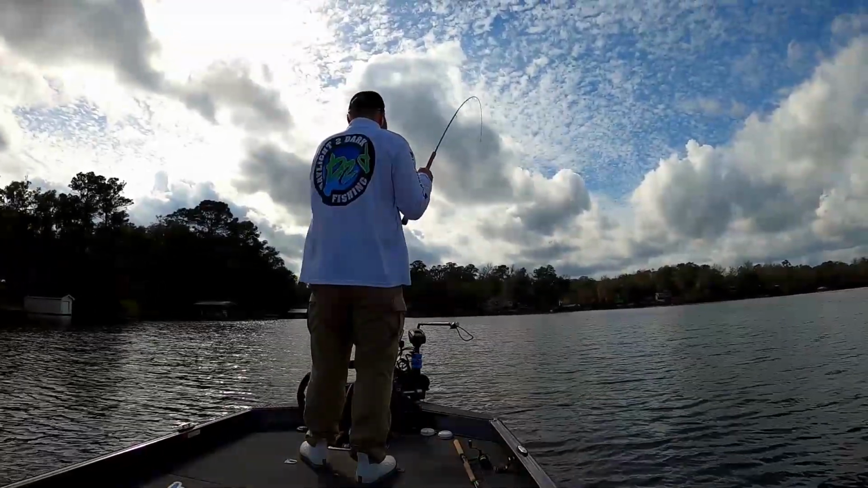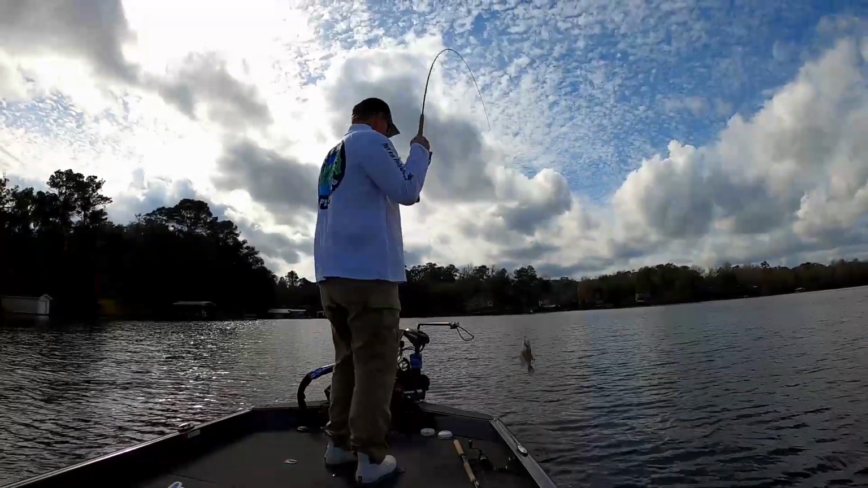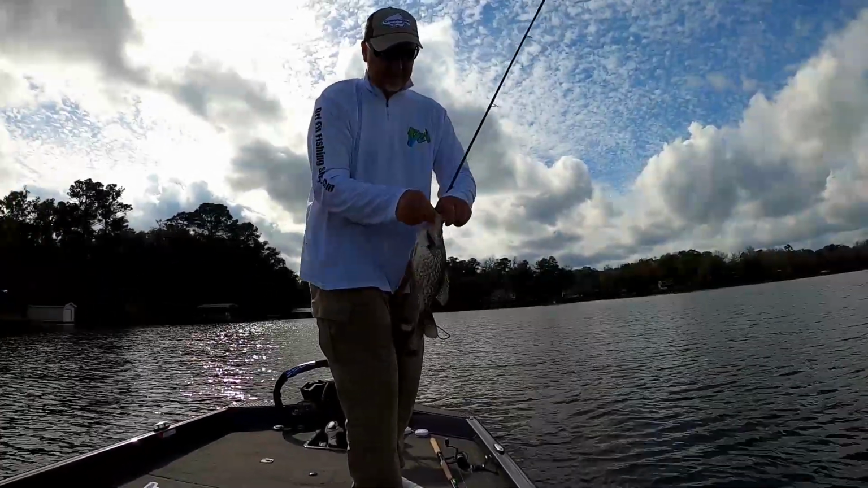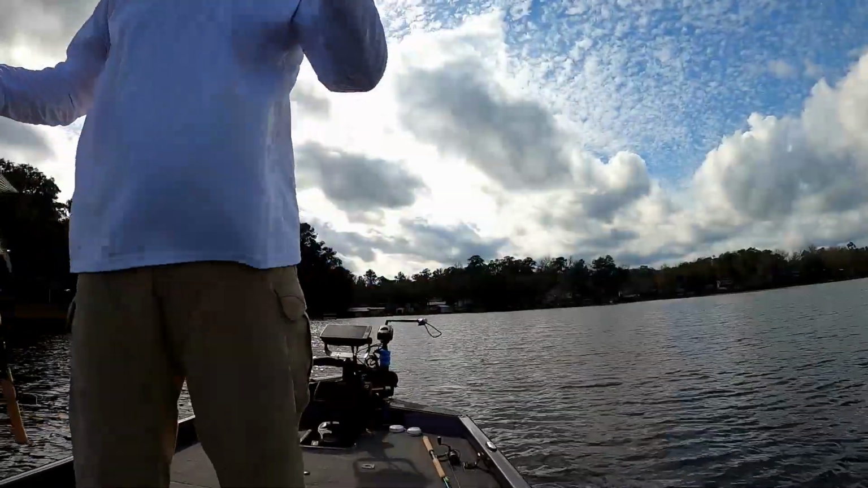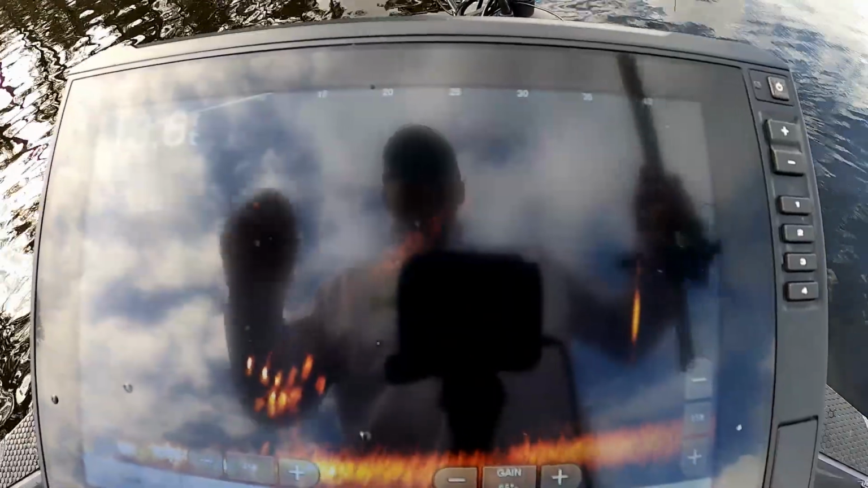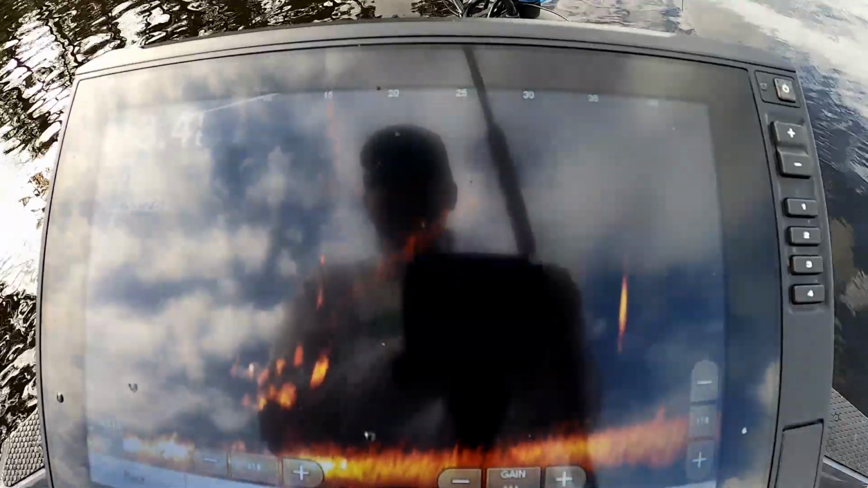There you go. Nice pretty crappie. Let's see how many I got. Let's just be nice and turn him loose. Looks like one right out there. There's a school of them right in front of us, some little ones. Let's make them get after the jig.